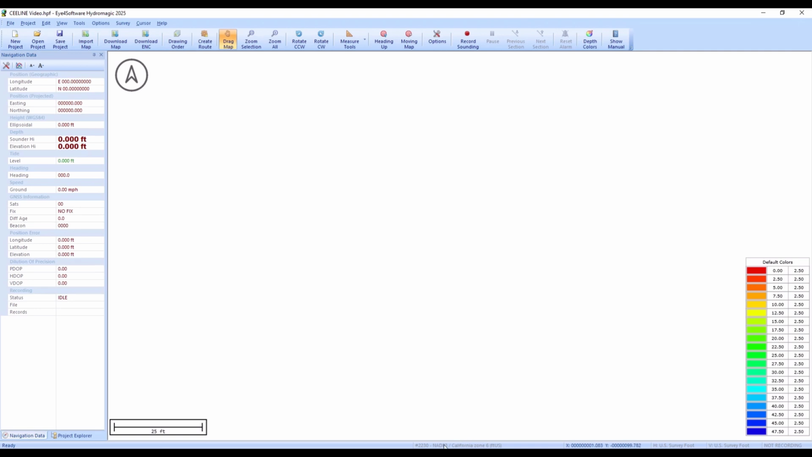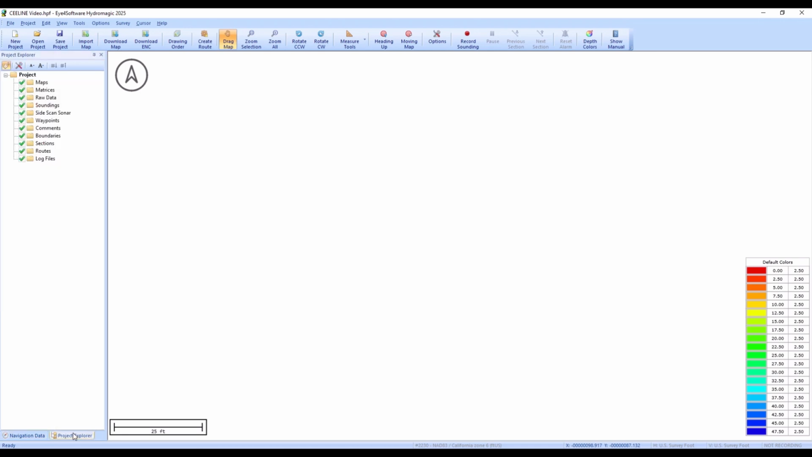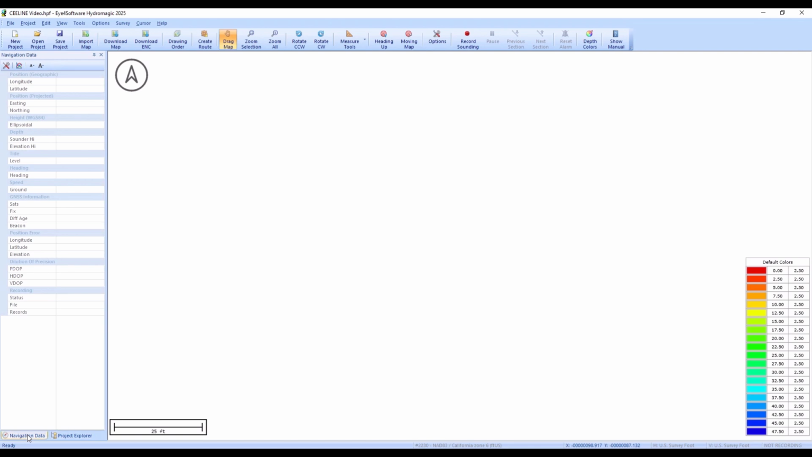You can see at the bottom here in the indicator bar, the projection, and here we've got an XY cursor position as we move the cursor around, and also the units. Here we can switch between the navigation data, showing our data streaming in, and the Project Explorer, which has all our project headings where our data is saved and how we manage our editing. So the two tabs here at the side: Project Explorer, navigation data.